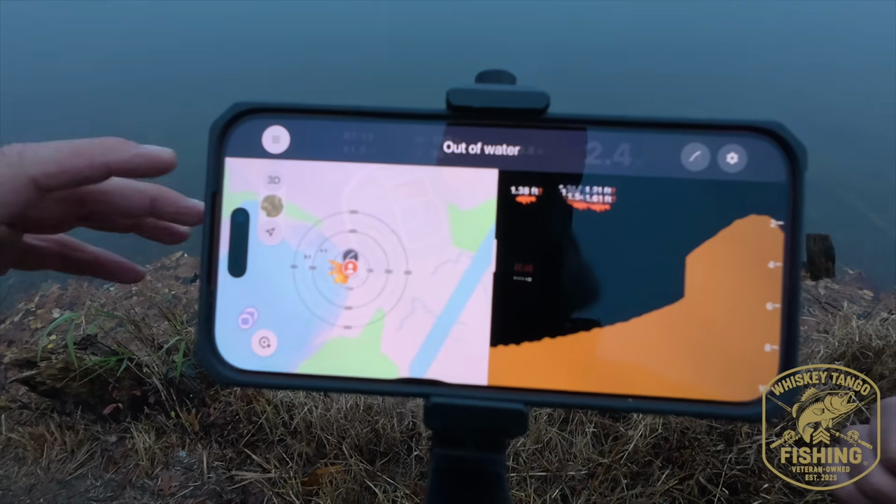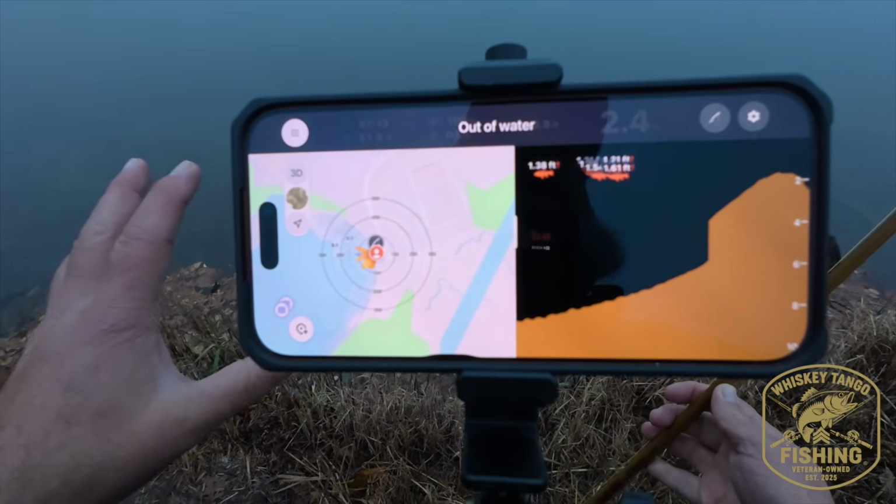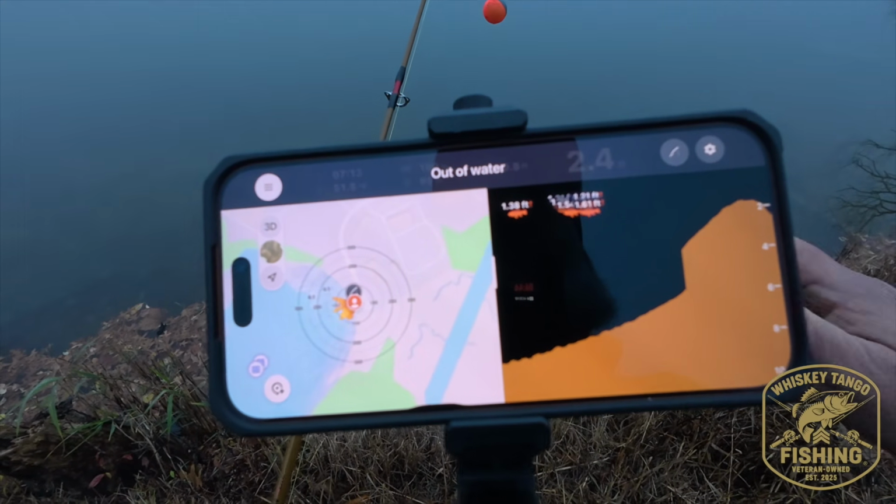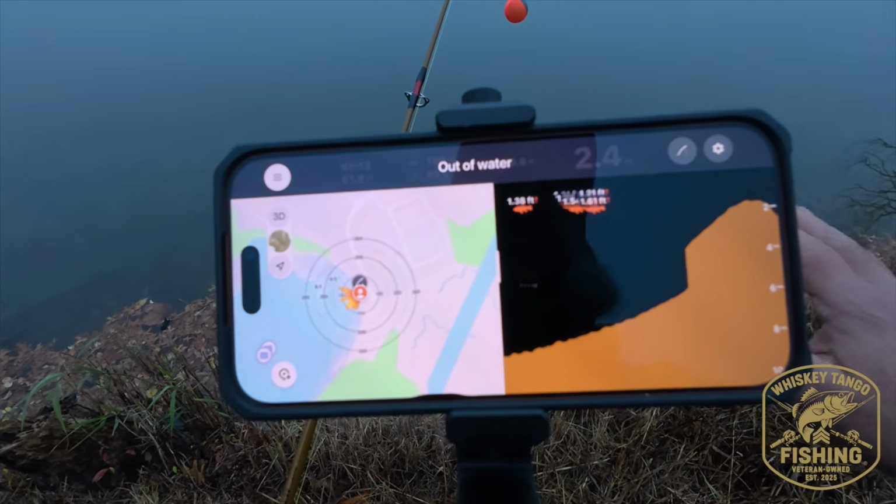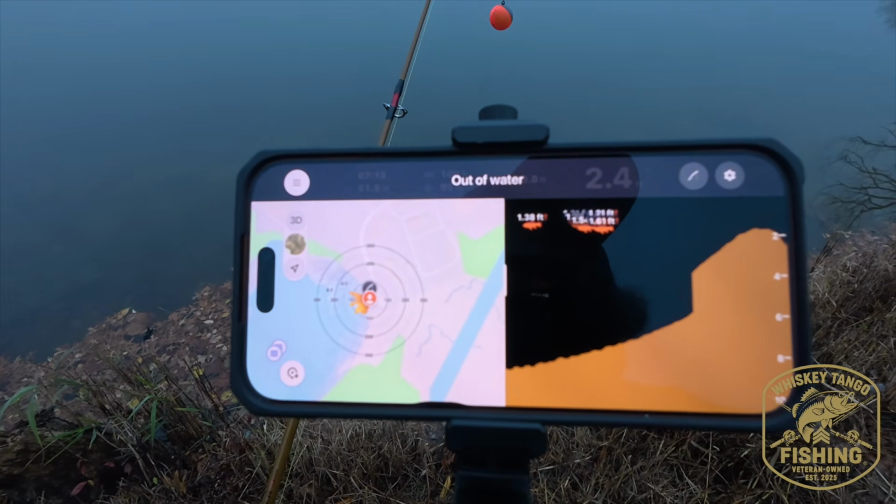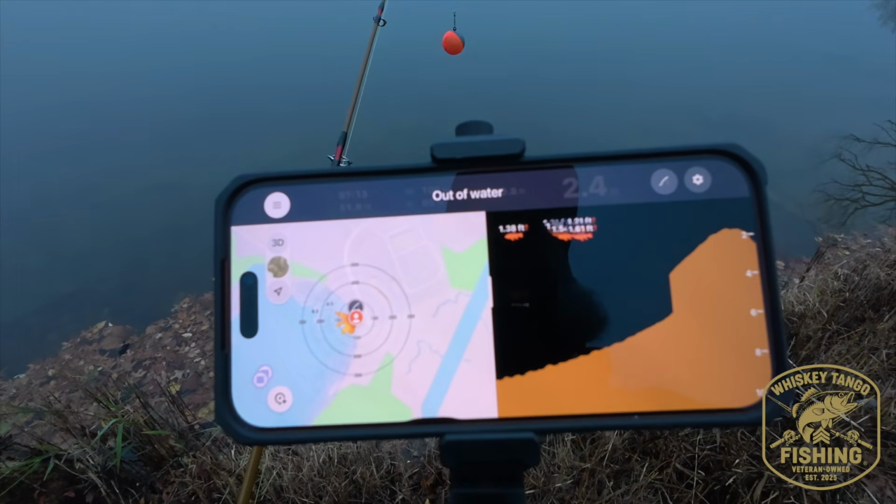So in a nutshell, that's how it operates. That 3D imagery comes in very handy, again, when you're trying to figure out where those points are, where those dips are, those little valleys and channels in the body of water that you're fishing. And it is a huge improvement over that Pro Plus 2.